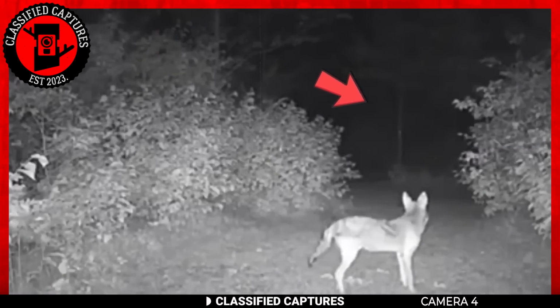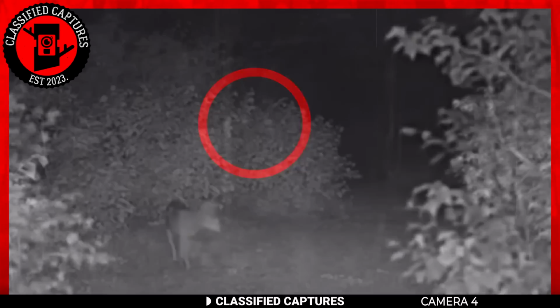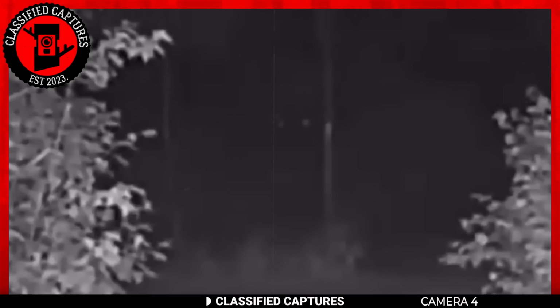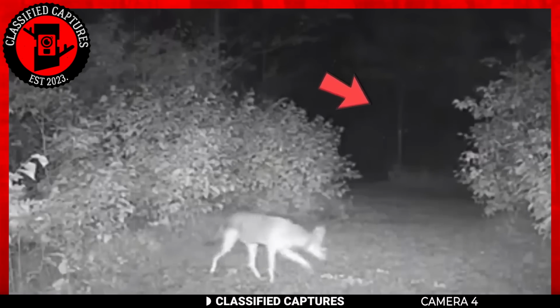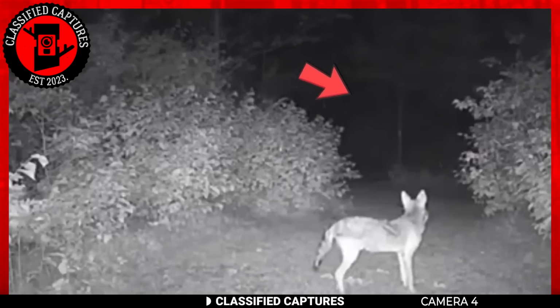There's something out there. We see two eyes dazzling with light looking at the fox. The fox is supposed to be a predator, but it looks like it's about to become prey. This mysterious entity looms larger than the fox, seemingly having stalked it unnoticed for quite some time. It's hard for us to say exactly what it is, but what do you think it is?